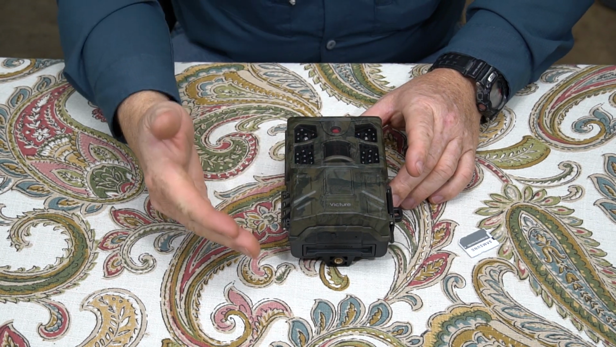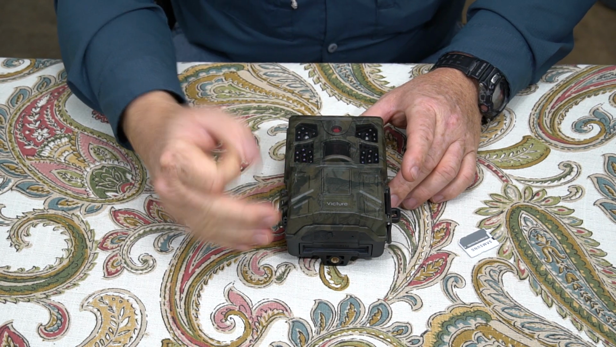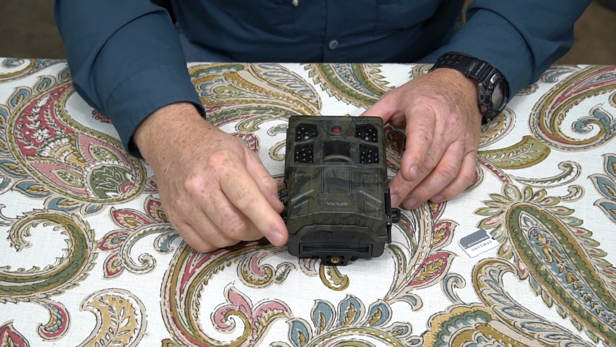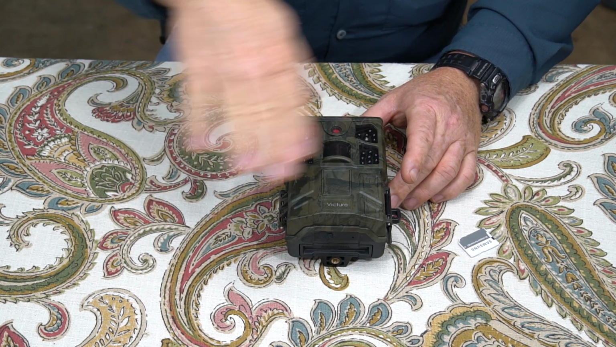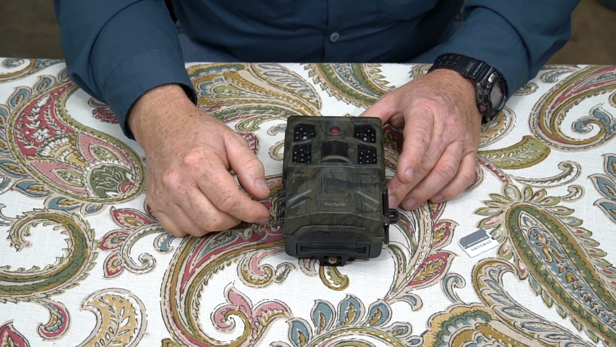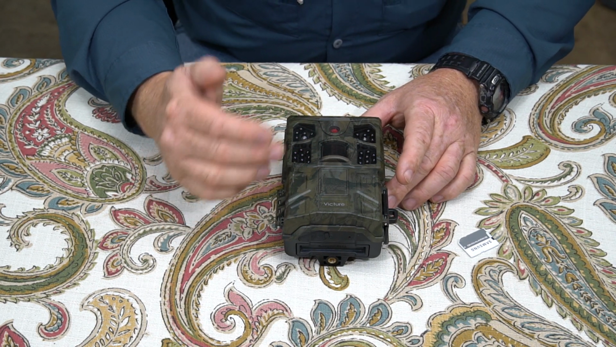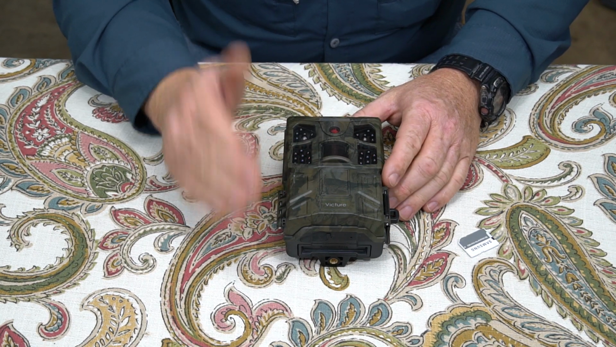Okay, so testing time in the field, 12 days. Settings were 3 photos and one 1-minute video with a 30-minute delay in activation between the times that the motion detector is going to be activated. When I put the batteries in the camera, all batteries were tested at 1.6 volts.